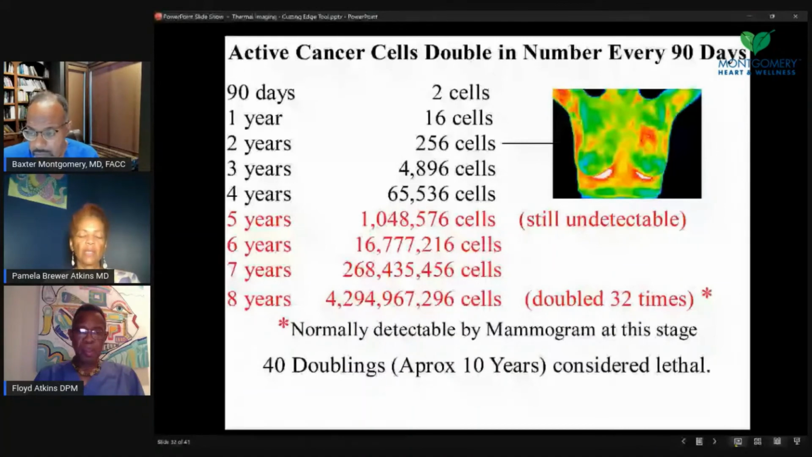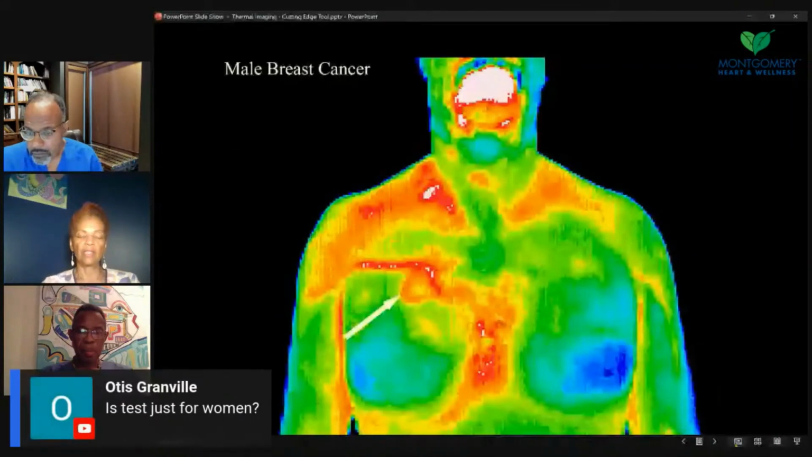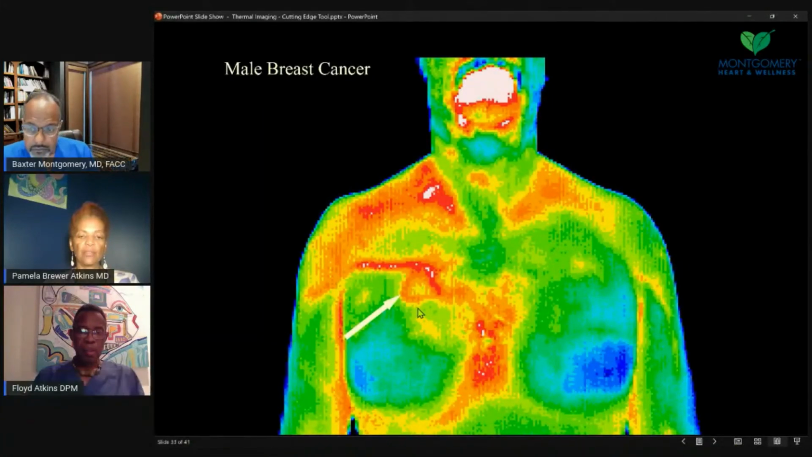And this is just a reminder to our men that there's male breast cancer, and we need to be aware of that. We look at asymmetrical vascular patterns, warmth, and you see a little loop or donut here, and this vascular pattern feeding it. So this is male breast cancer.